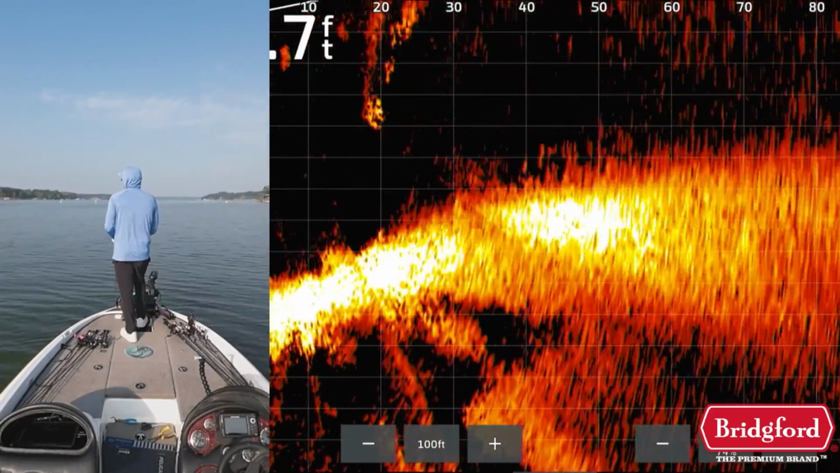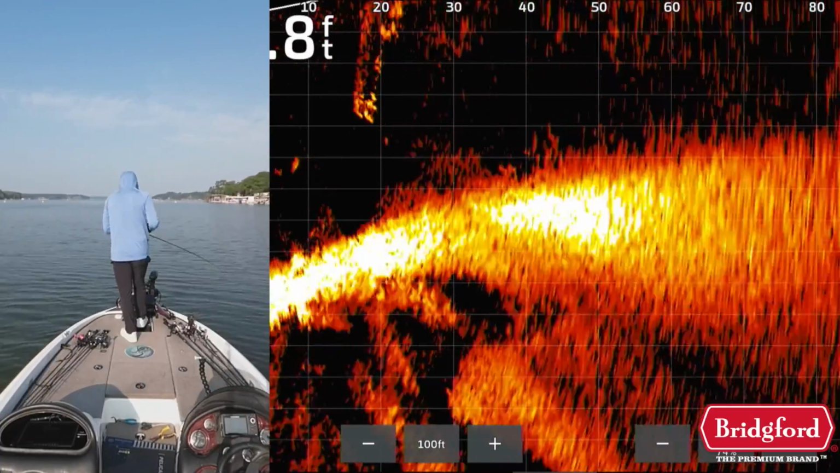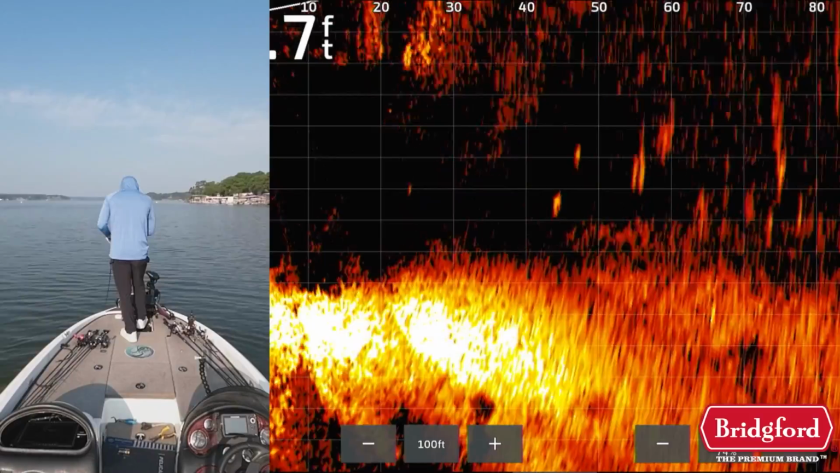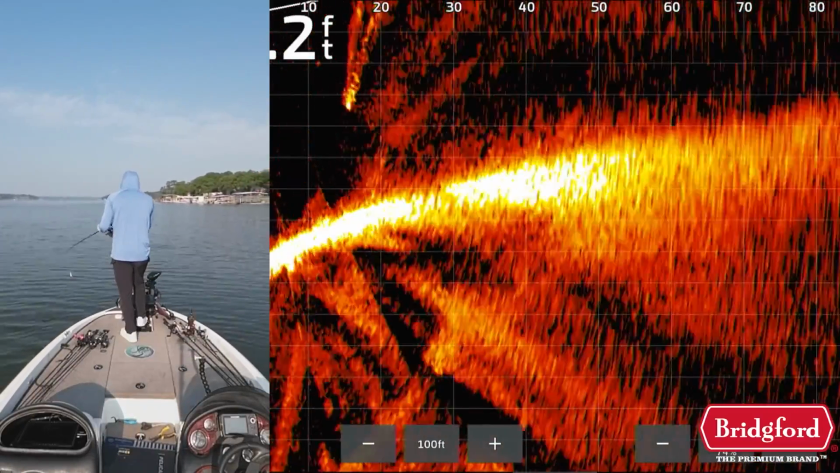Therefore, I picked up a deep diving crankbait and started throwing it down this ledge because I could cover a lot of water, try to intercept those bass as they were swimming around, and also that deep diving crankbait has some vibration to it which will draw those fish in.